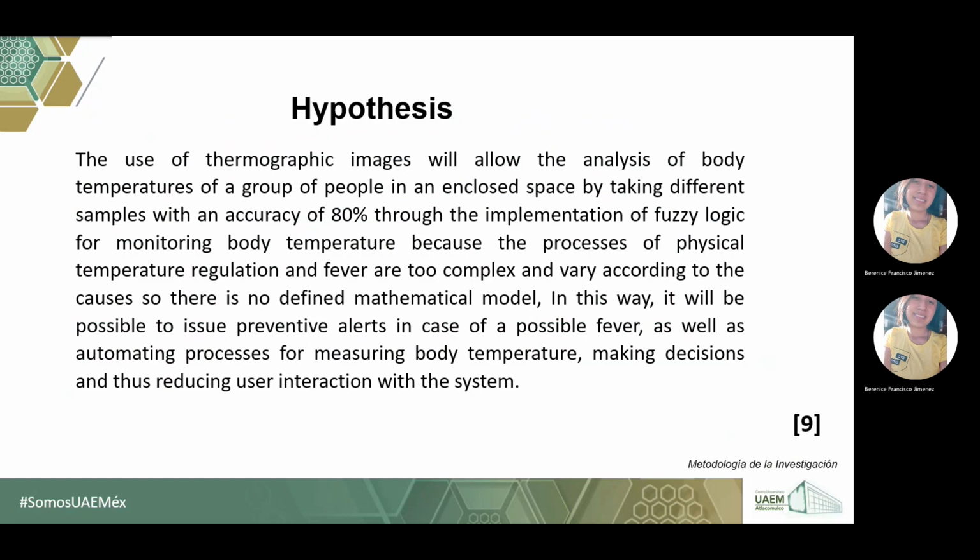Hypothesis. The hypothesis is that the use of thermal images will allow the analysis of body temperatures of a group of people in closed spaces, taking different samples across the implementation and physiology of monitoring body temperature, because the processes of physical temperature regulation and fever are complex and vary according to the case.